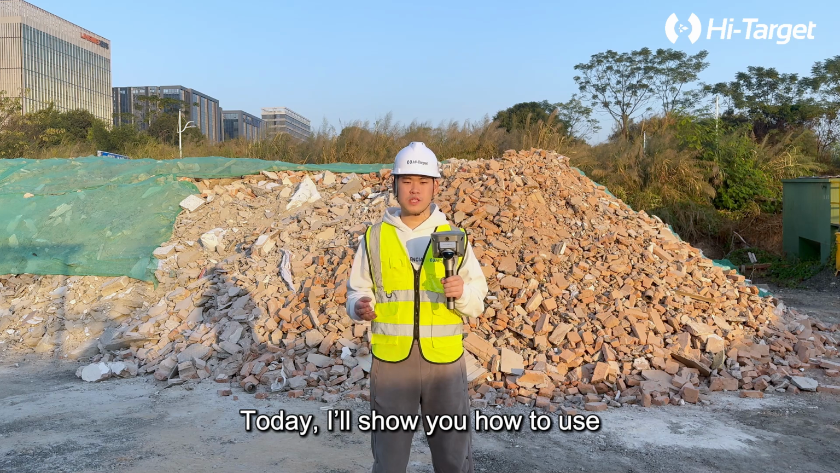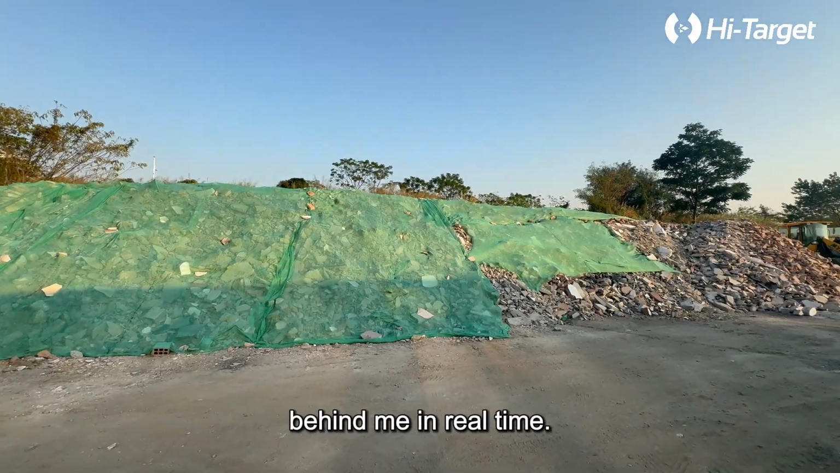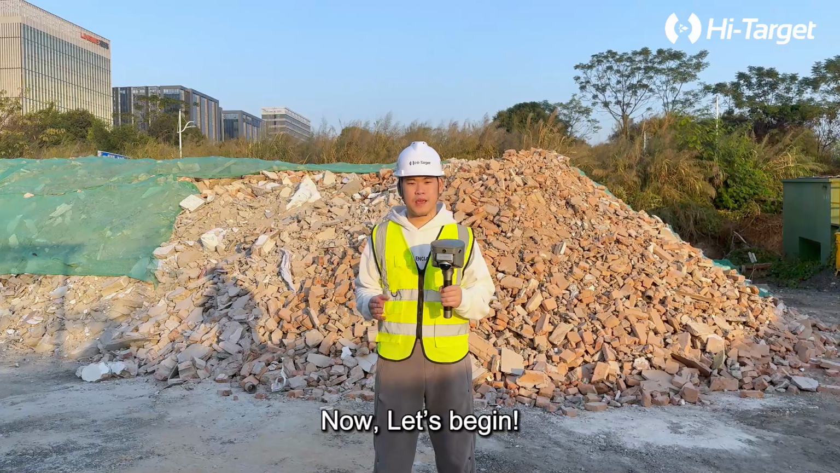Today I will show you how to use the V700S SLAM RTK to calculate the huge earthwork behind me in real time. Now let's begin.